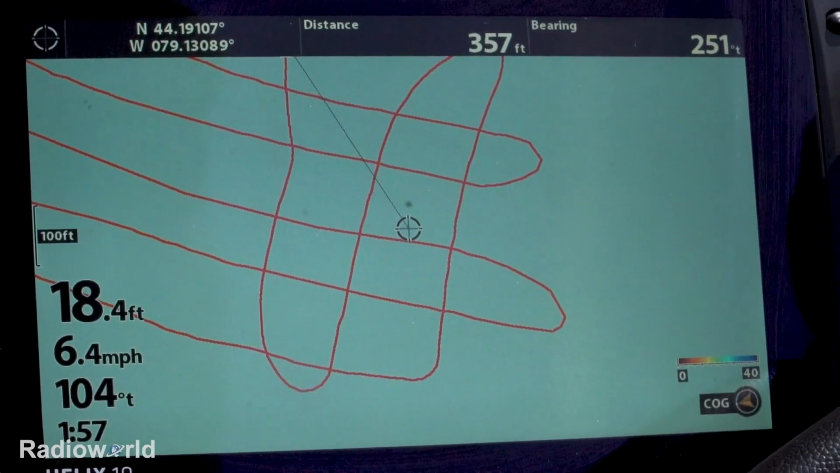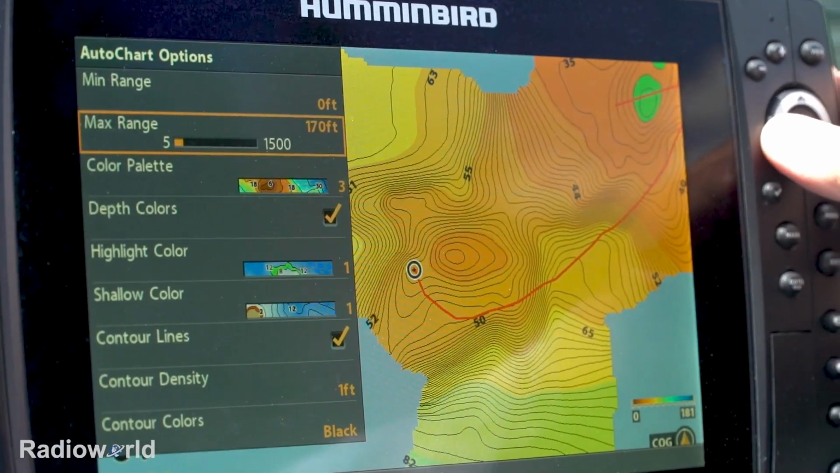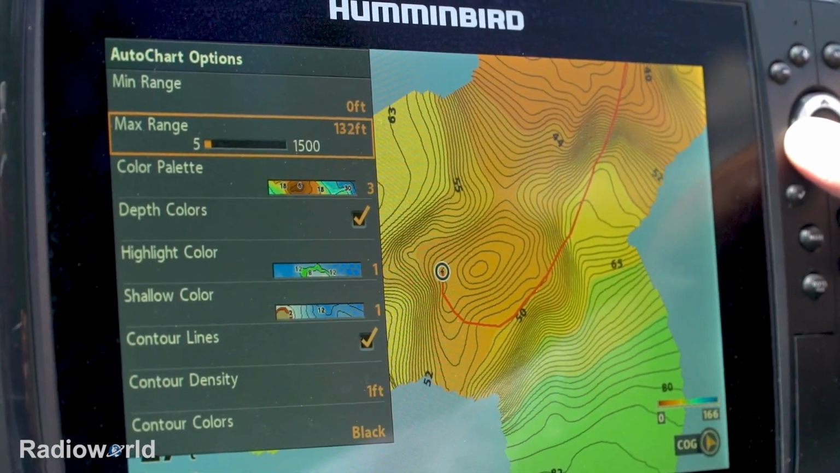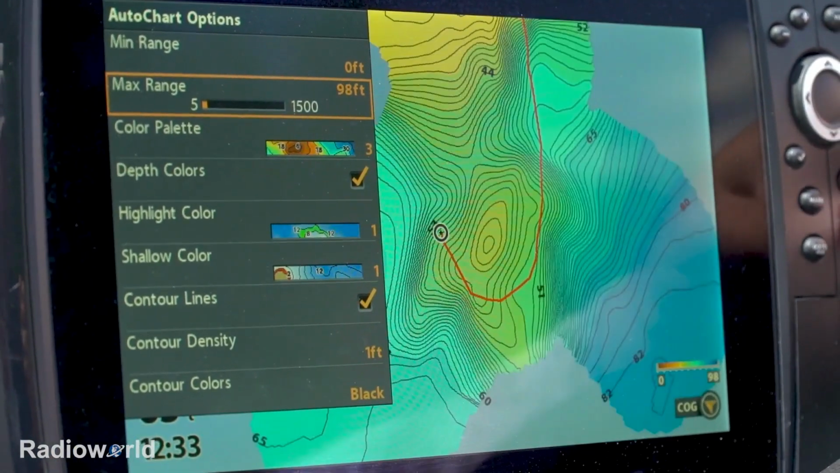Now, if you look at the side of Autochart, you'll see there is a color bar, almost like a temperature bar that goes from dark blue all the way up to bright red. And that is the depth highlight. You set that by going into your menu options, and what you want to do is if you're fishing an area that is maxing out at 50 feet, you want to set your depth highlight to 50 feet. And that'll make sure you've got all of those colors within those 50 feet.